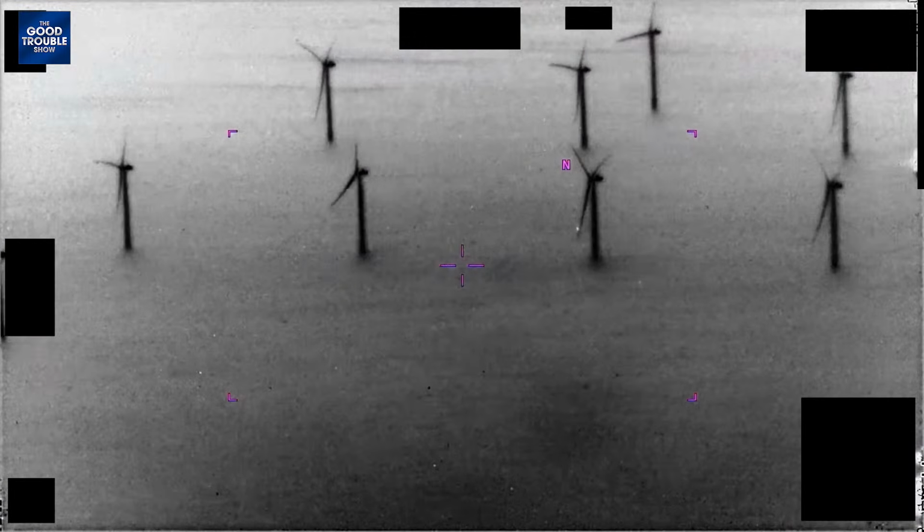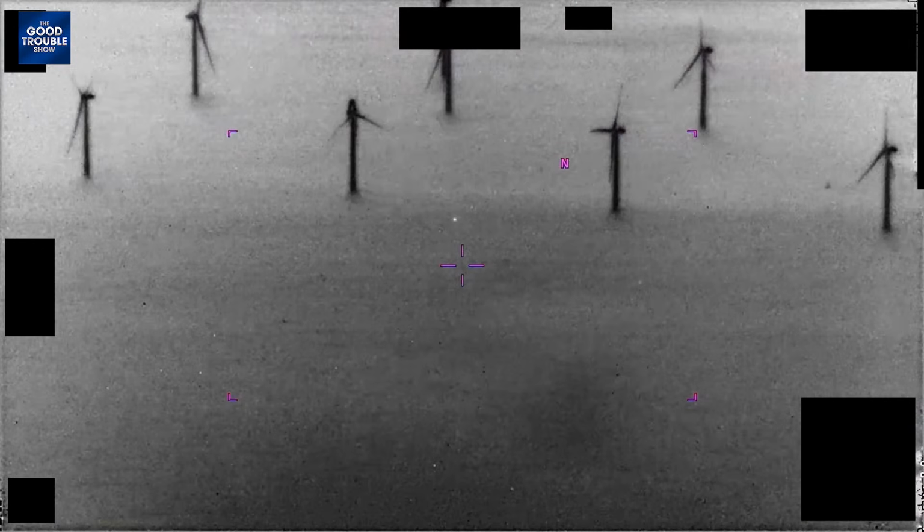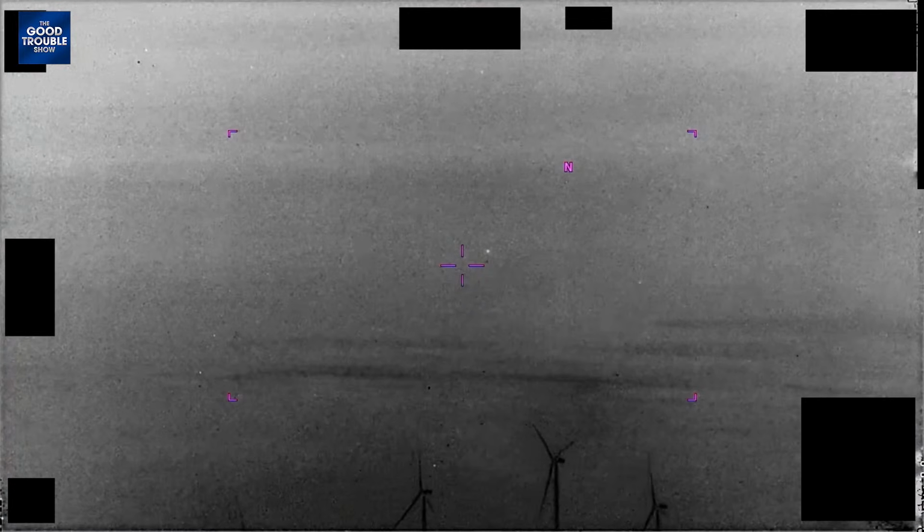Well, I'll stay on this. To me, I would just call this unidentified. It's not necessarily classified as a UAP, but it's unidentified. You can't tell what it is. It's not moving in a straight line.